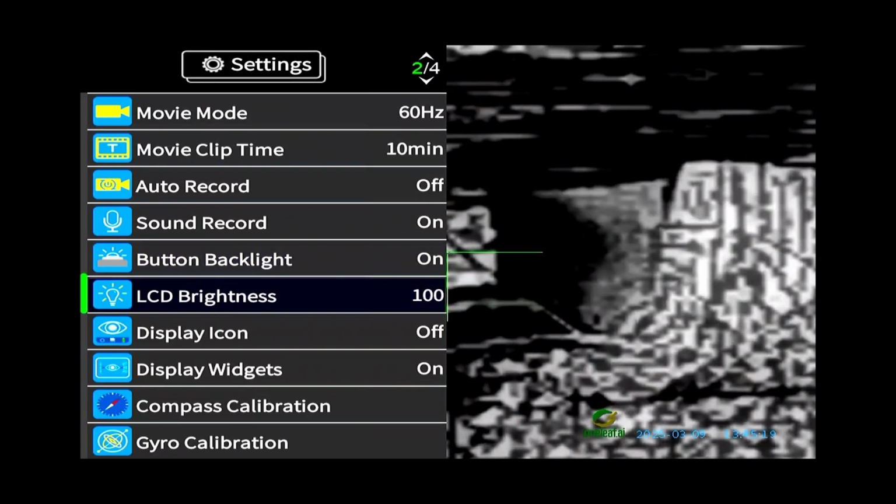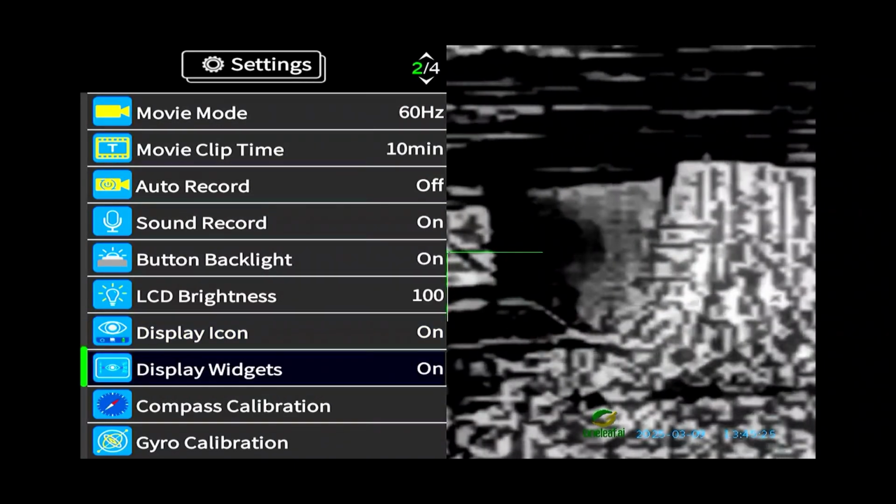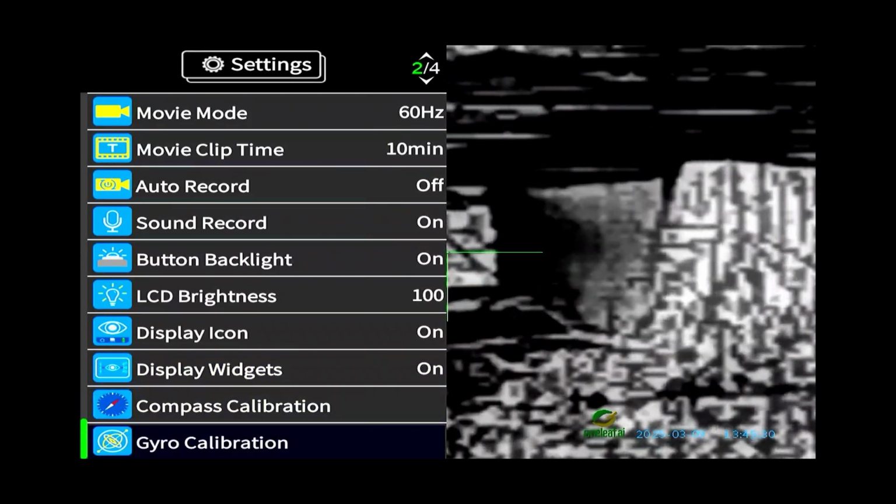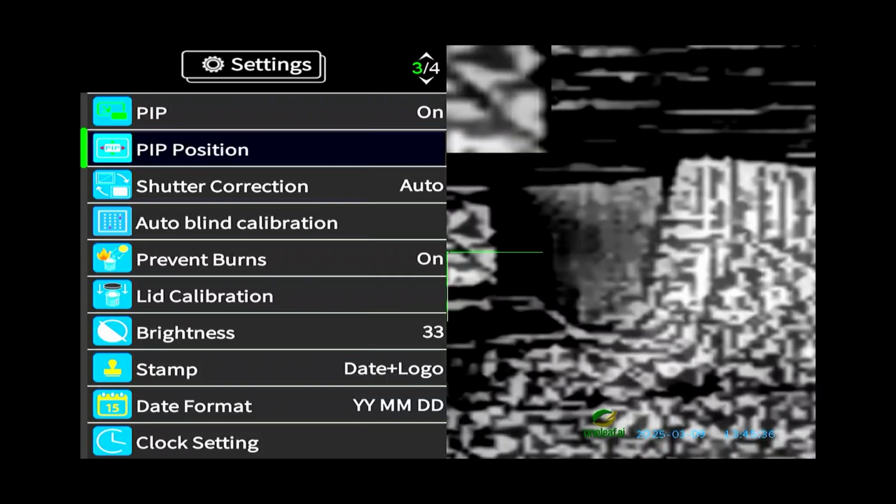LED brightness 100, display icon, put it on, display widgets on, compass calibration, it was calibrated great out of the box, so don't need those. Picture in picture, put that on, and you can change the position of the picture in picture. I'll keep it there.